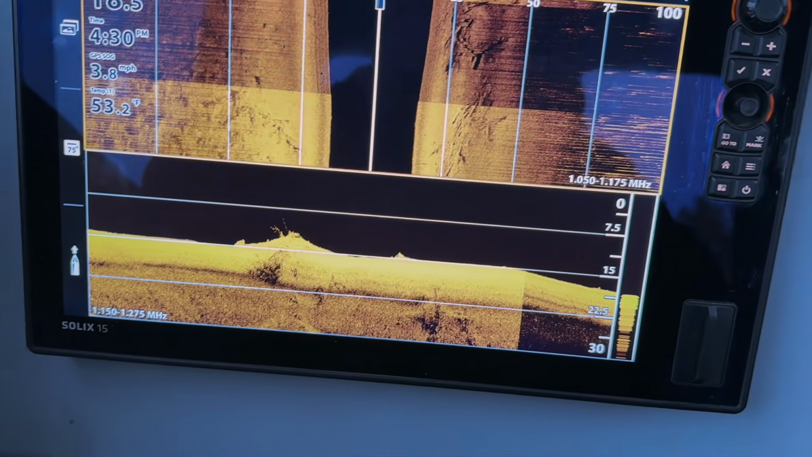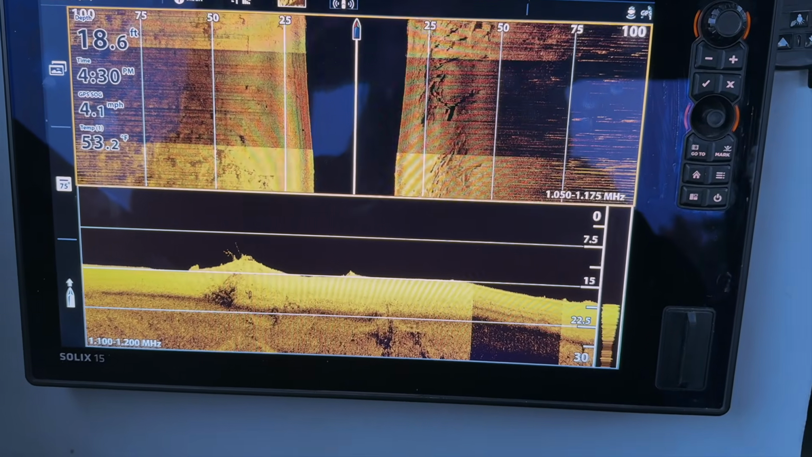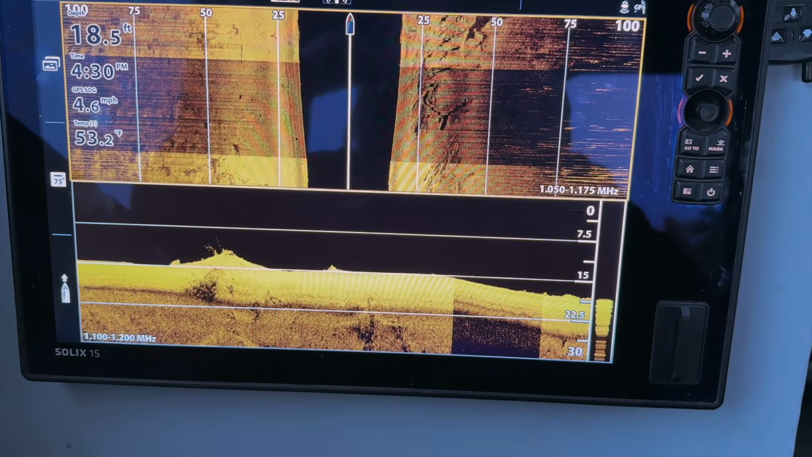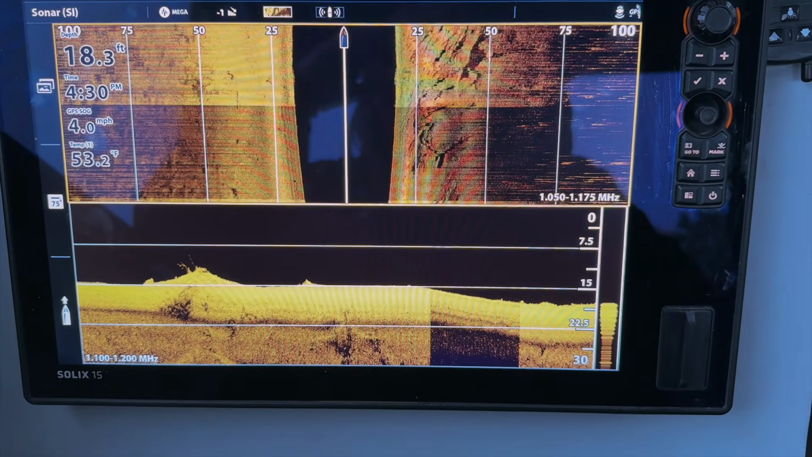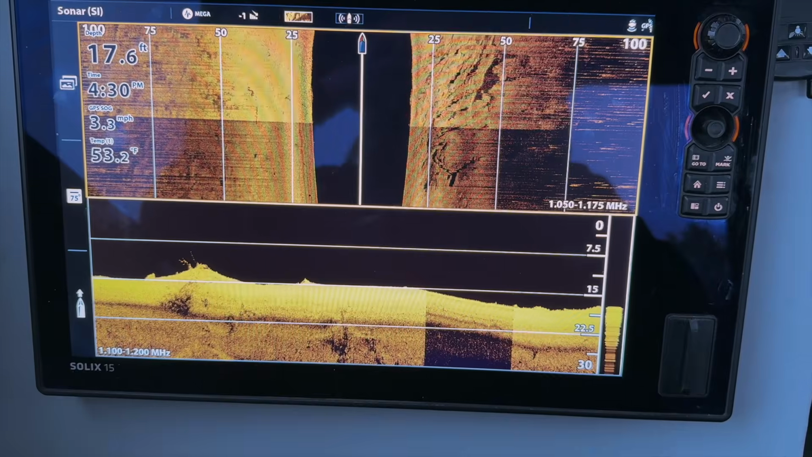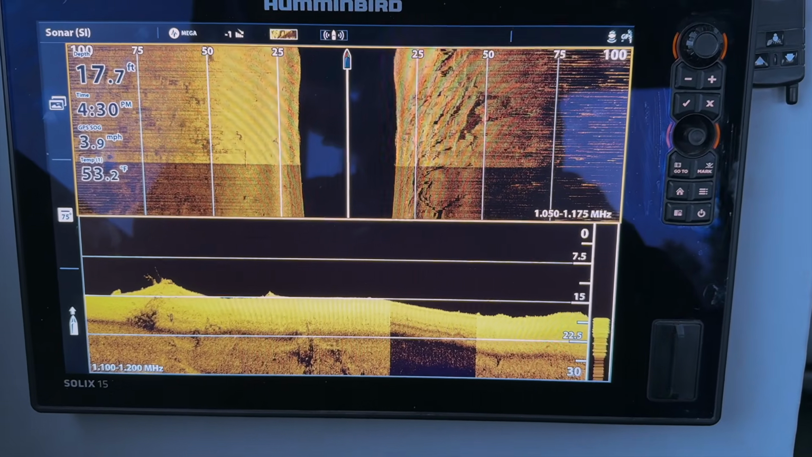We are watching for some logs and debris. Everything that we've seen has been natural debris. We haven't seen any sign of a vehicle, no tires, no anything so far. So we're just going to keep working our way up to the next dam, and we'll work down the other bank and come back down.